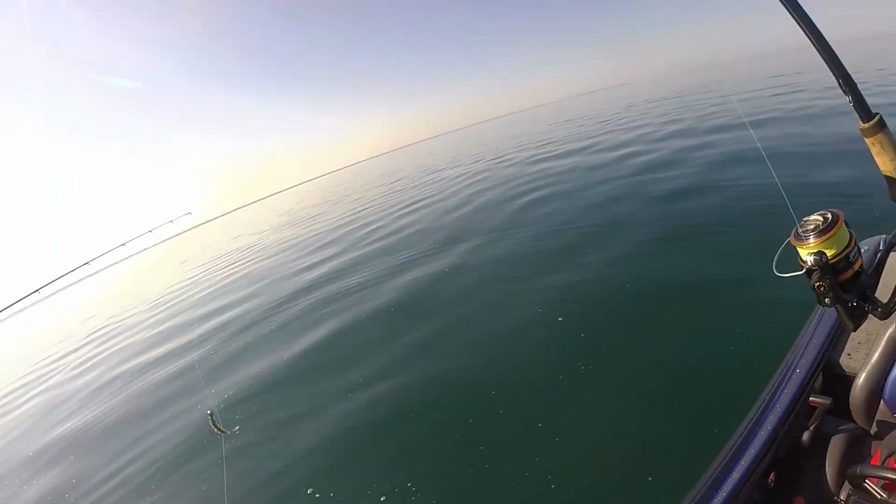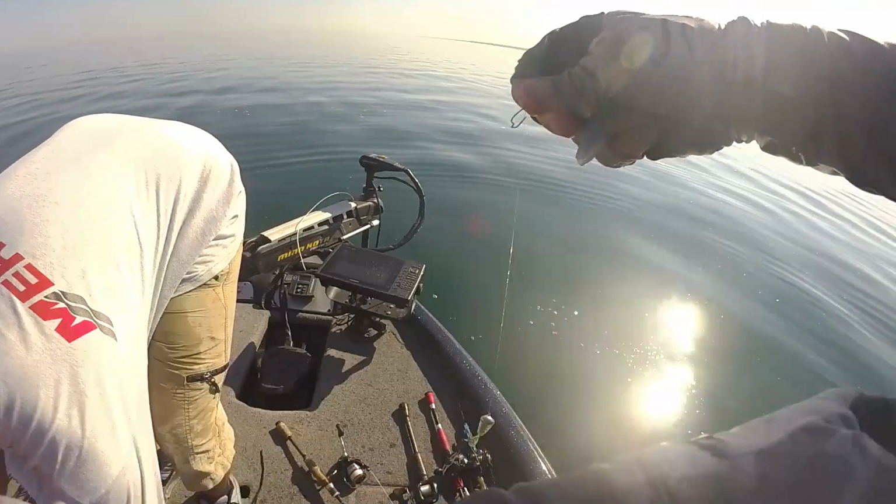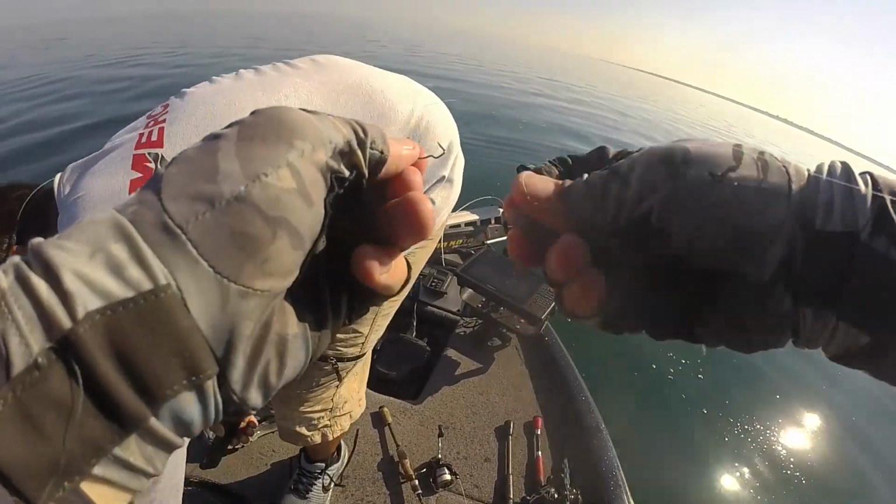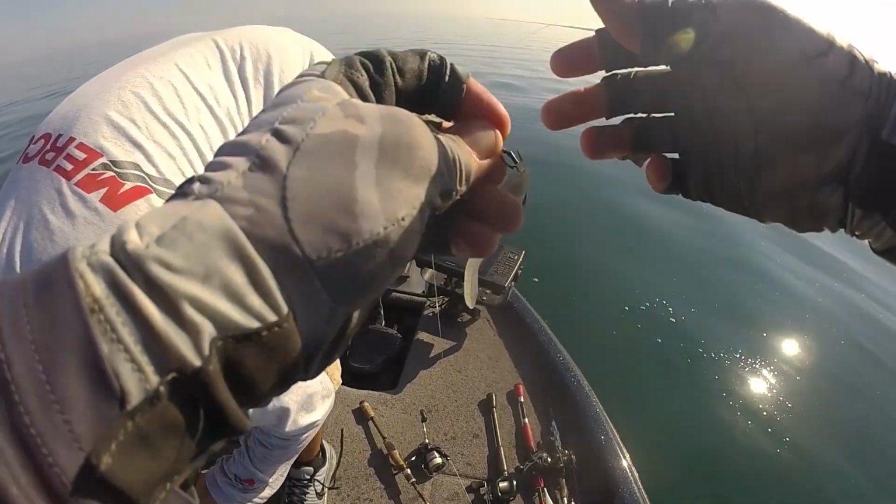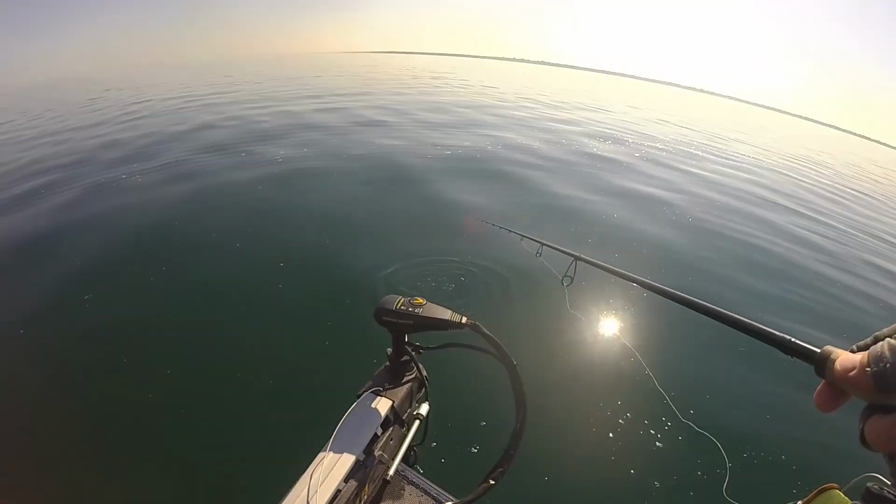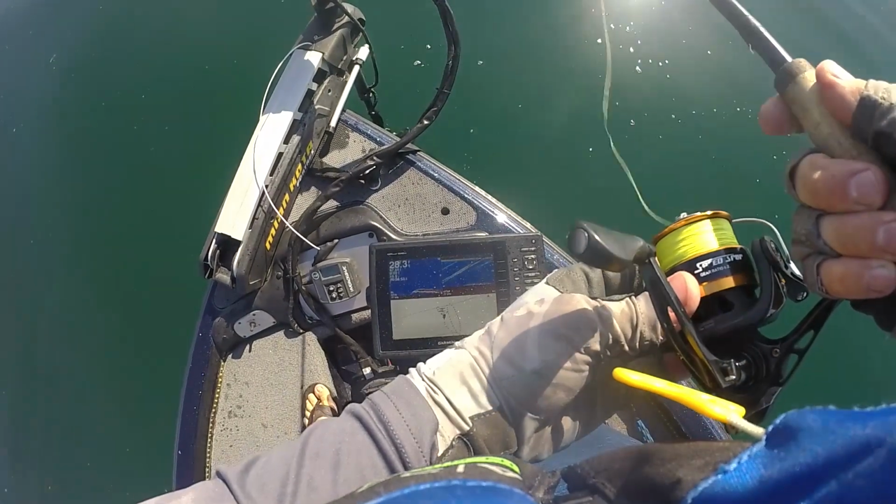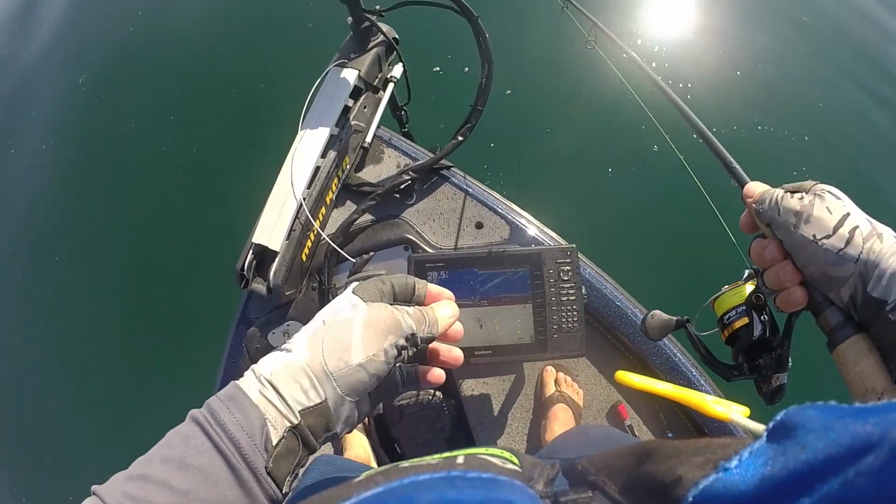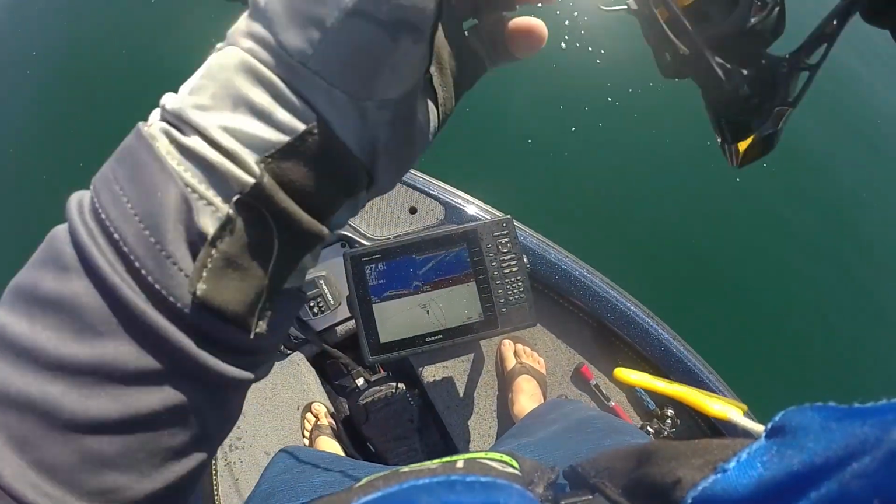That's silly, dude. Oh my God! I gotta catch one. Look at how fat! Dude, there's one right below the boat. A giant one right below the boat. I'm gonna catch a giant right here.